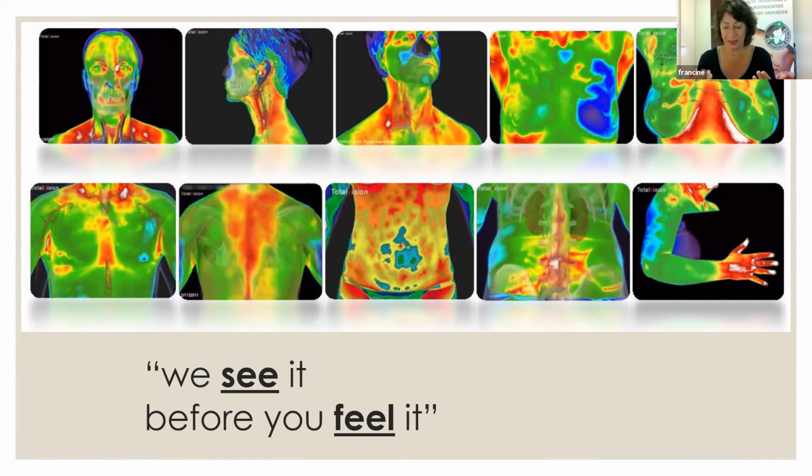Because we can give the client their report, the thermogram, and in this report we describe all these patterns. We say, okay, this points out to be this and this. Have it investigated, or go see your chiropractor, or go see your naturopath, and do something about it before it really gets a problem.